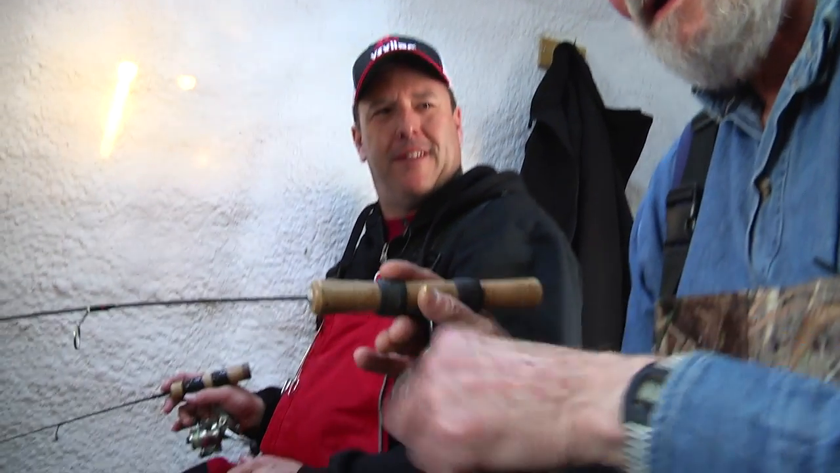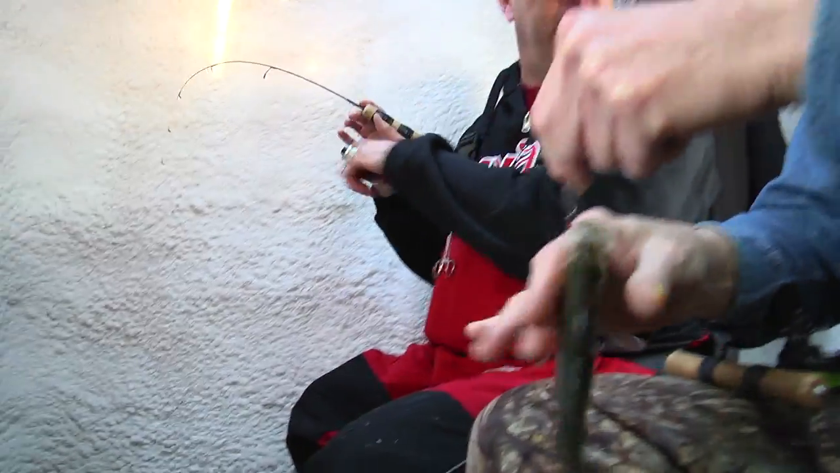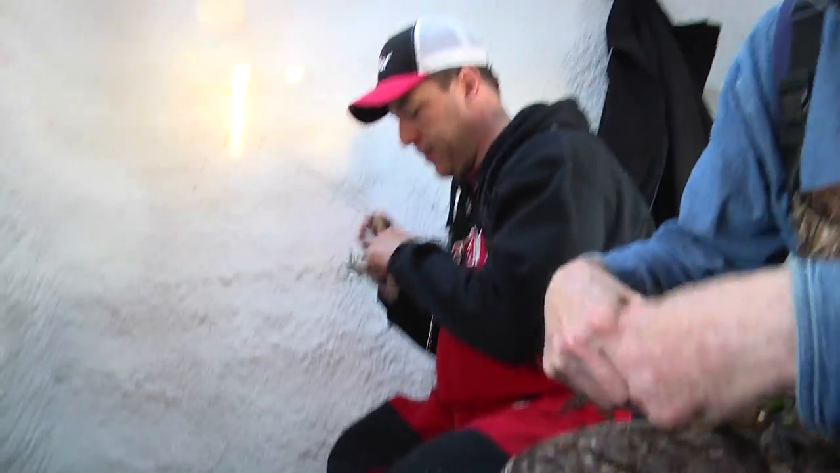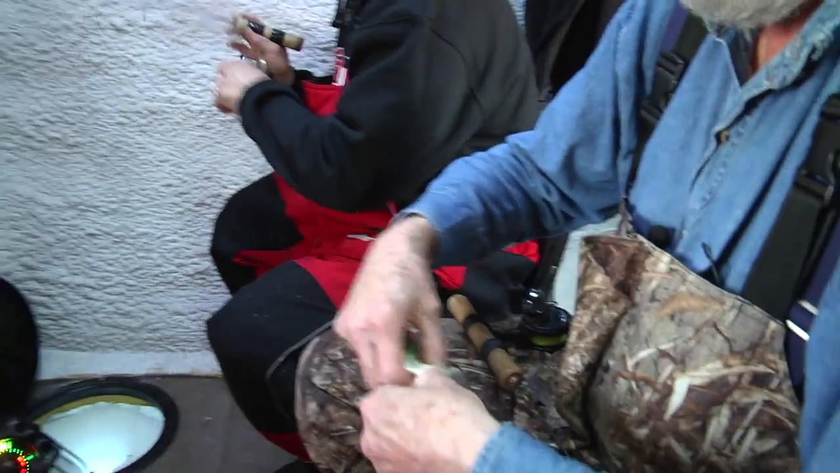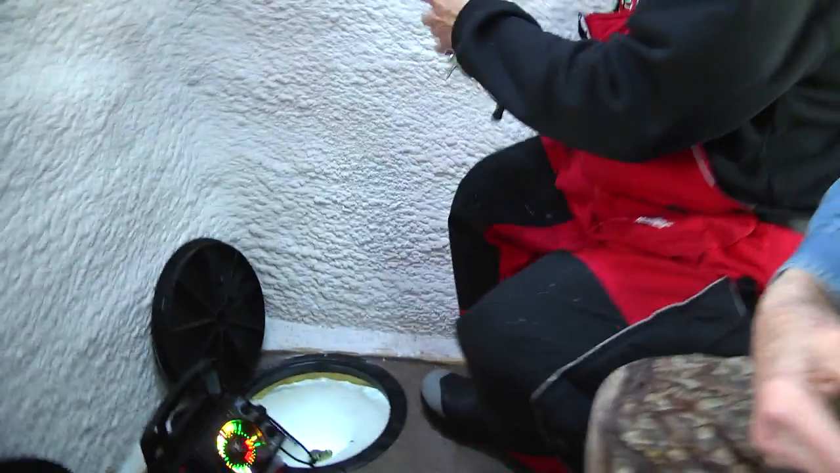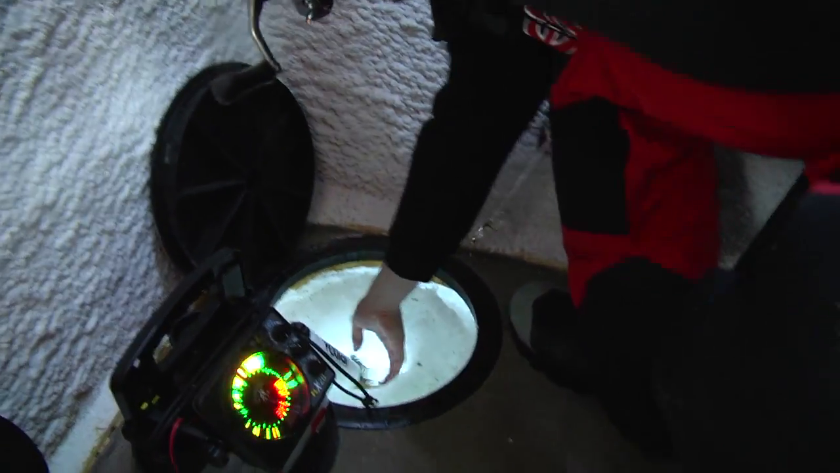It's a great sport. I love the sport. And the beauty of it is anybody can do it. It doesn't matter how old or how young you are. Fishing is an awesome sport. Ice fishing is really a great sport because you don't have to own a boat. Here's a nice one. Oh, come back here. Get this one here. Come here, buddy.